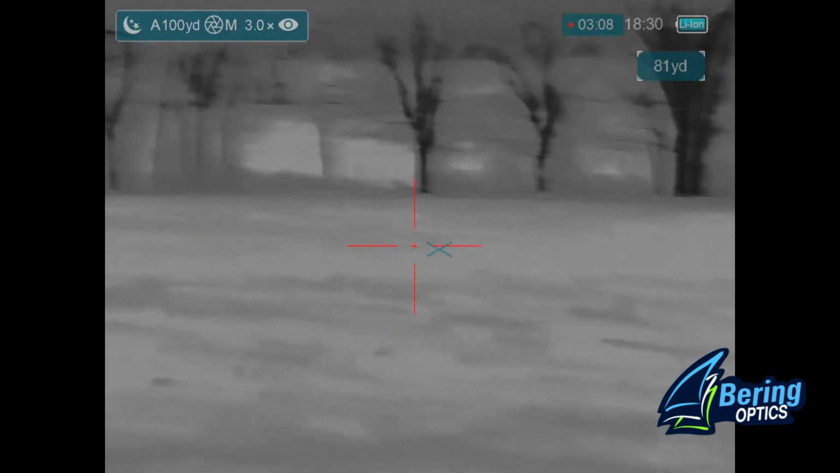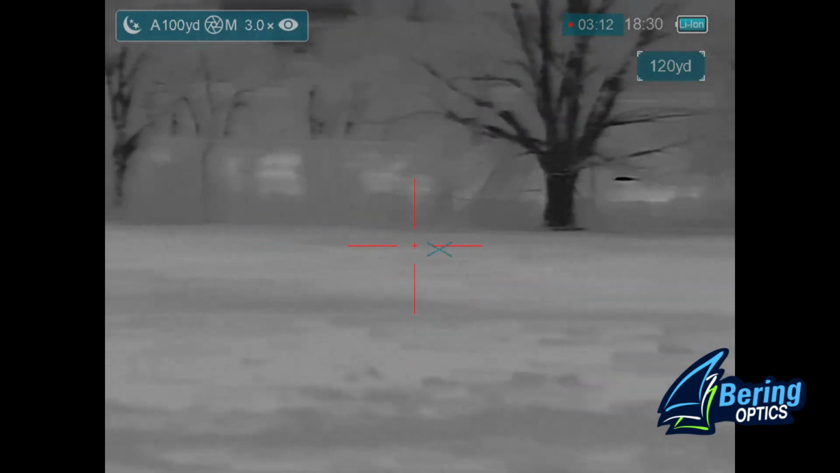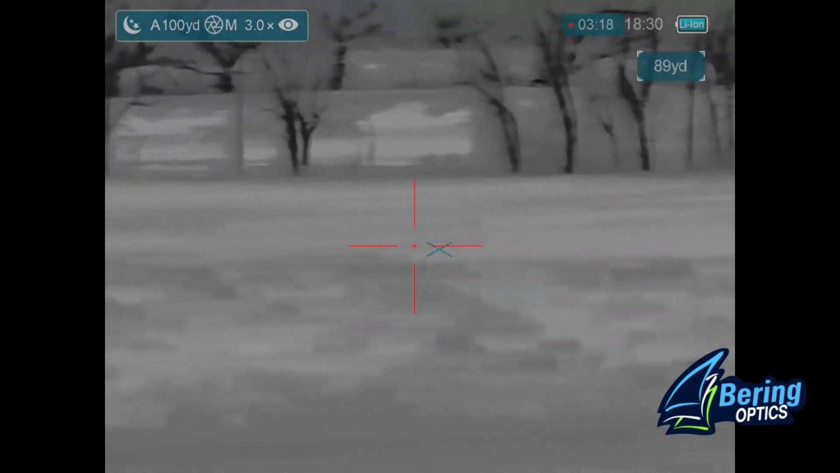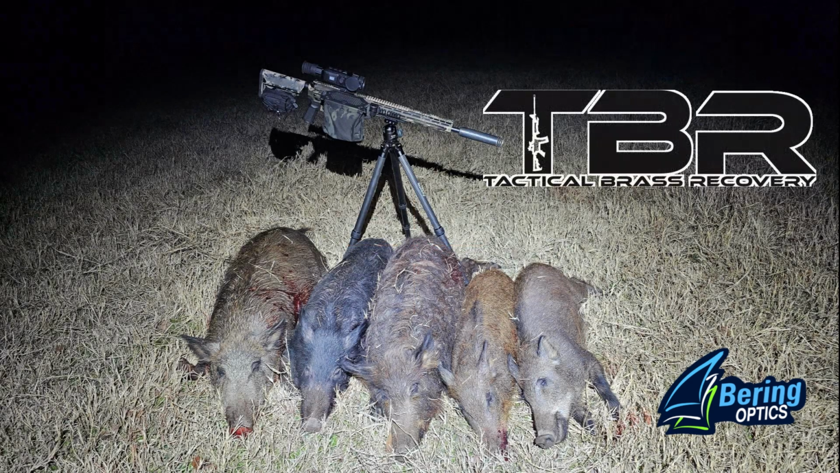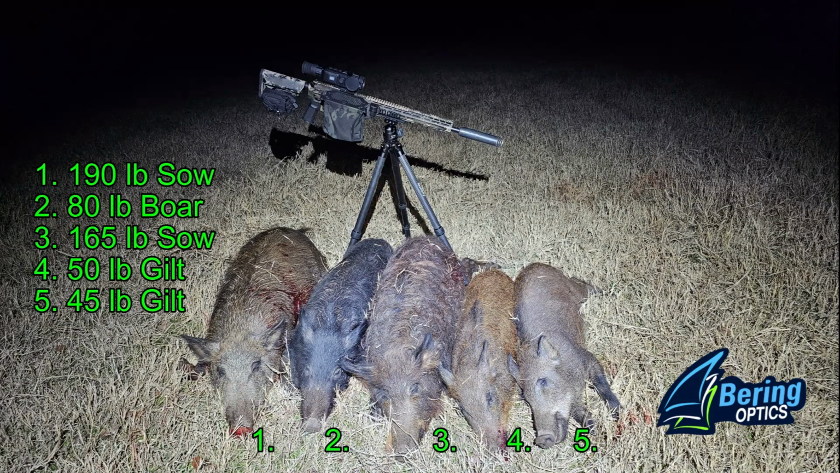Alright, looks like I've got about 5 down. 1, 2, 3, 4, 5. Brass Catcher by Tactical Brass Recovery. I came away with 2 pregnant sows and then 3 smaller hogs.